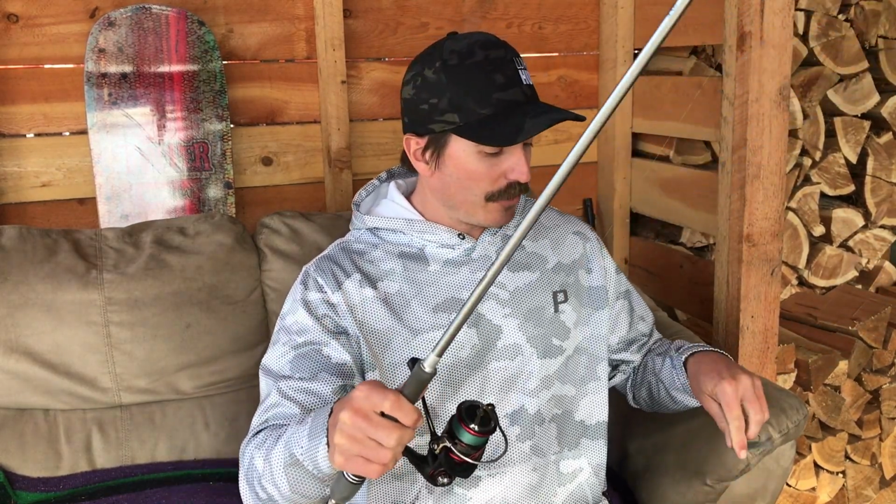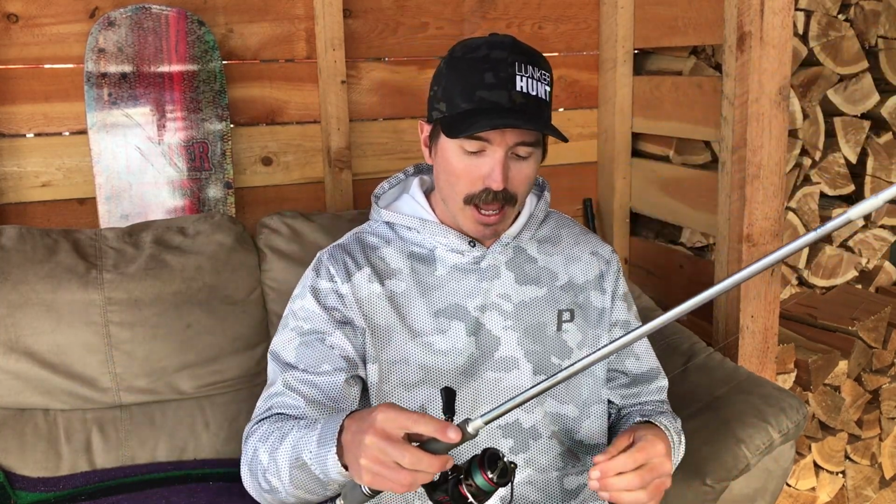So for a lot of the drop shot fish, I was on this exact one, and then for the swim bait fish I actually had it on the same version rod but in the normal Tatula series. So that's why you'll see in the video it's a black rod versus the silver rod of the Tatula Elite.